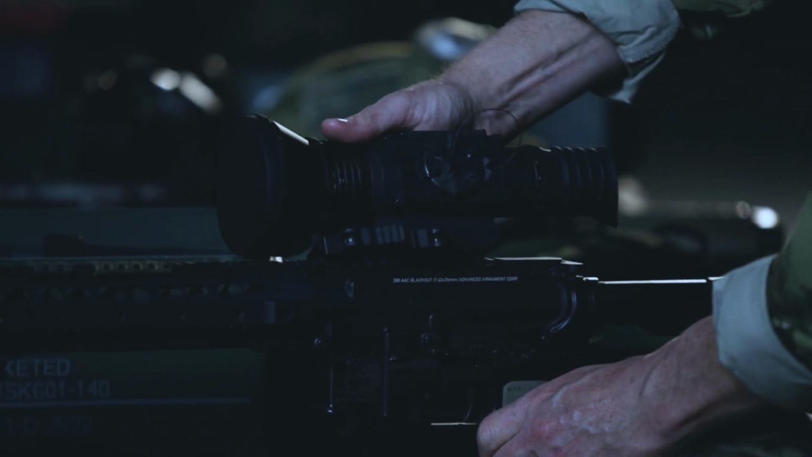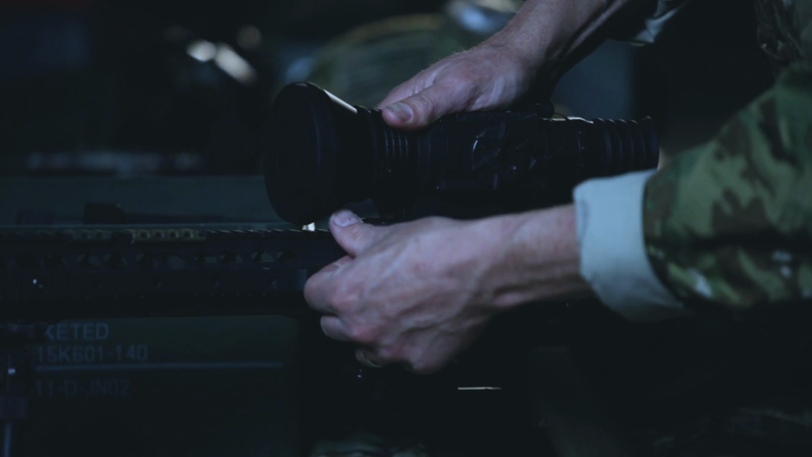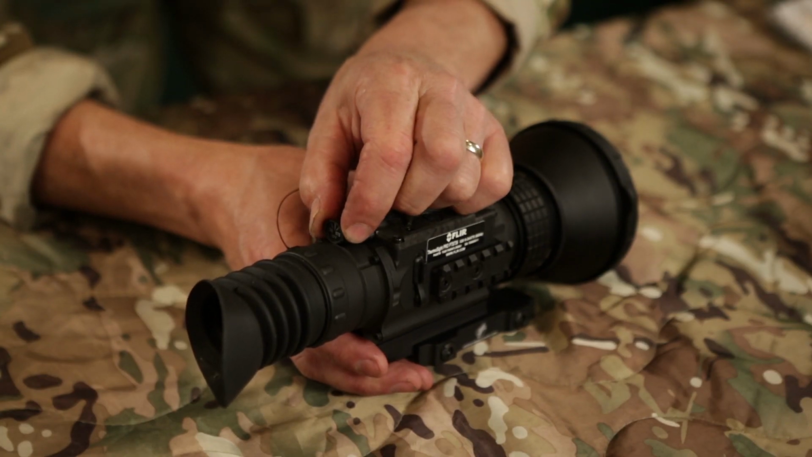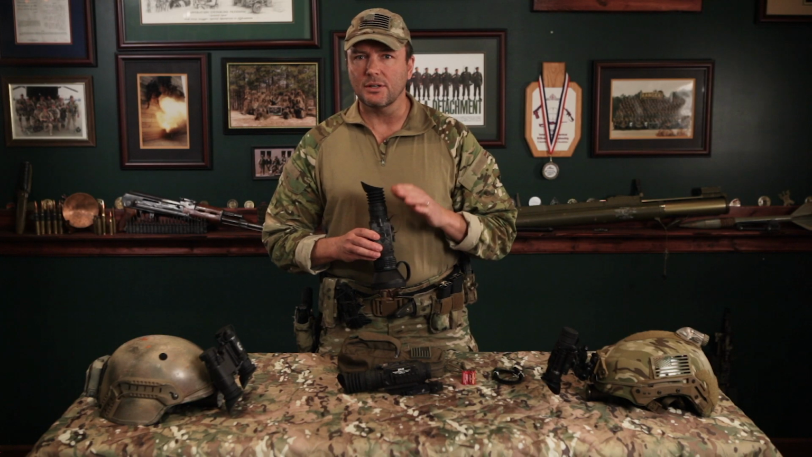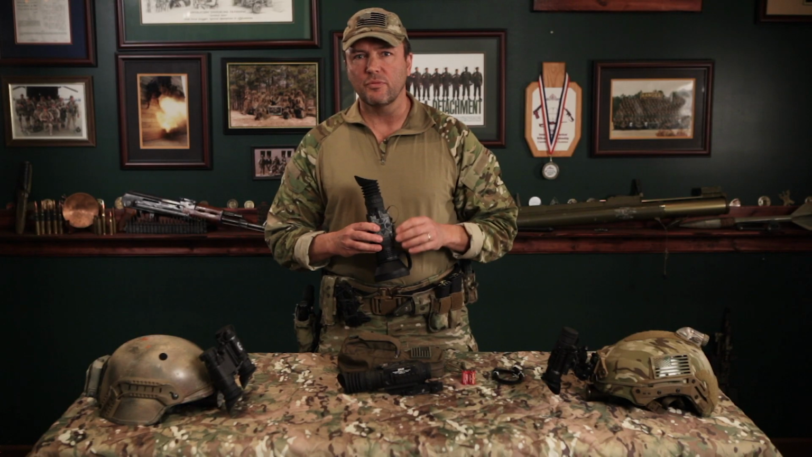The ThermoSight Pro was designed to be mounted on weapons equipped with a Picatinny mount or a Weaver rail. Let's turn the system on by pulling and turning the on switch, and then we're ready to make the adjustments. Make sure to adjust the diopter to fit the individual's eyesight, and don't forget to adjust the focus ring to make sure that the target looks sharp in the viewfinder.